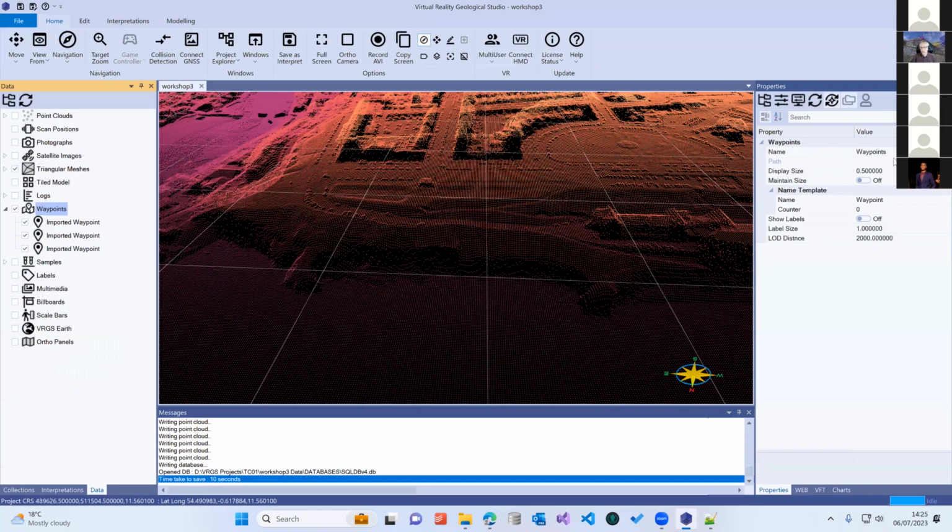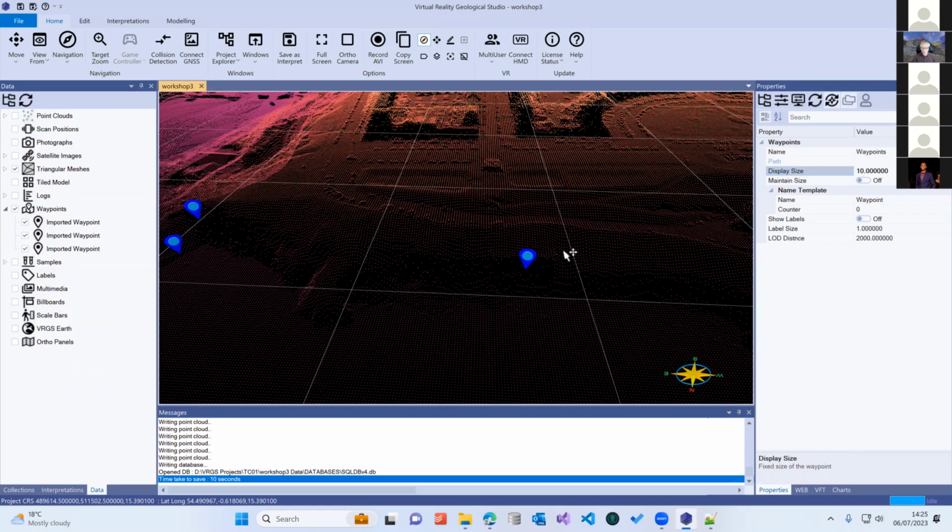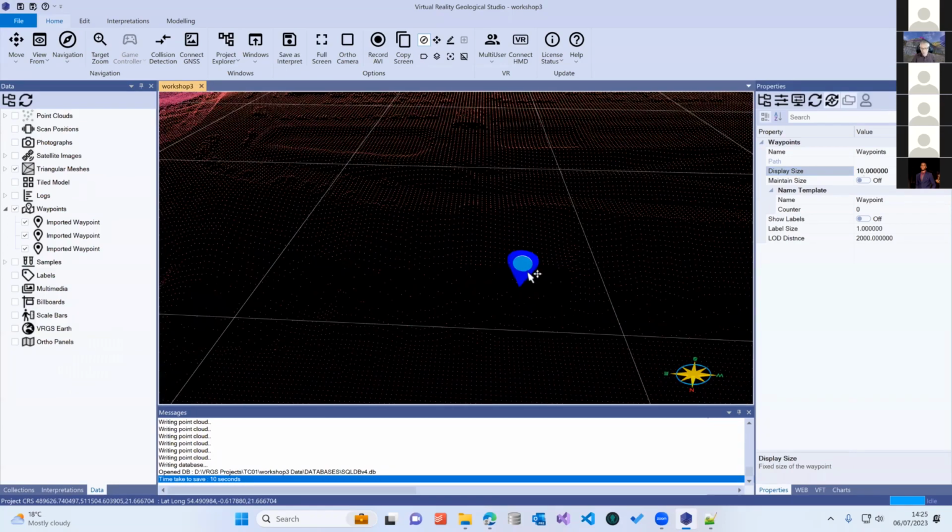We can change the size of the objects. Most of these objects that we have, or groups that we have, there are group properties and individual properties. And for a lot of the features, so waypoints and labels and samples and things like that, you can change the display size. So we could just make the display size bigger and make them 10 meters. So now we can see our object. But of course, when you zoom in and zoom out, they become too big.